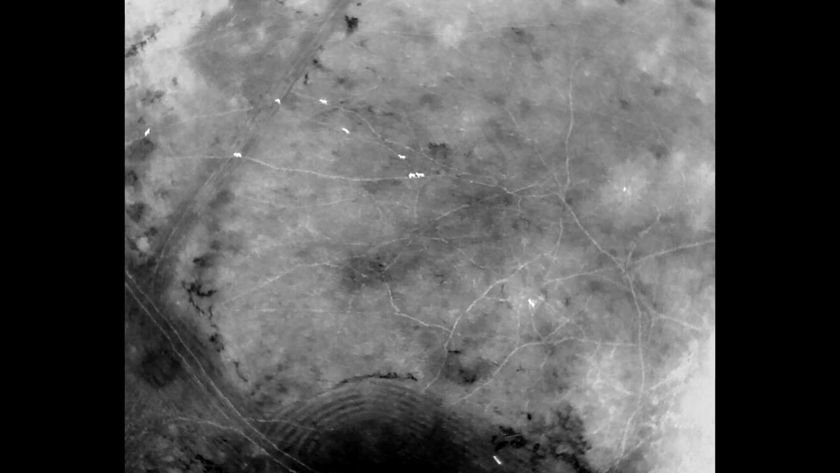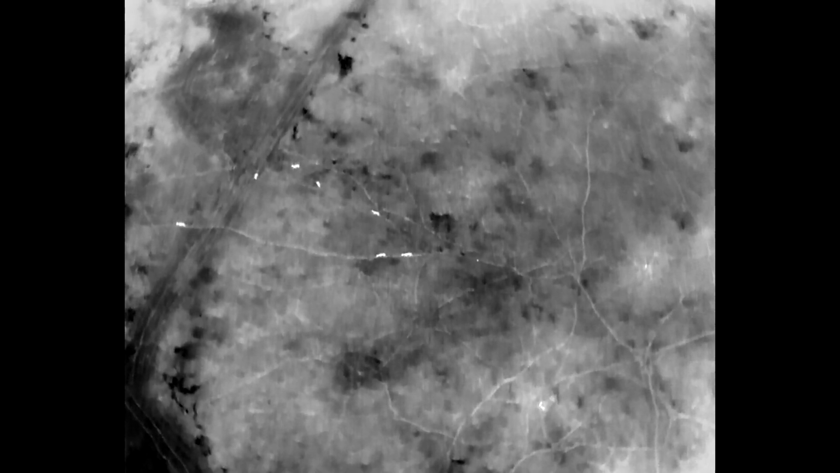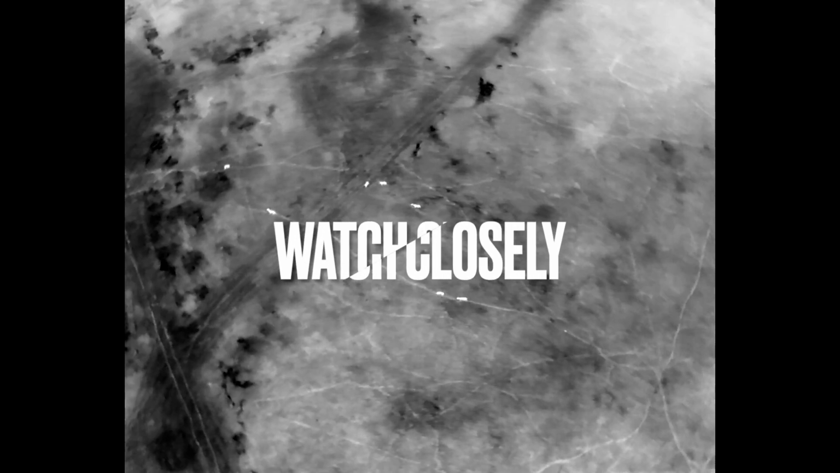But if you can see this trail network here, we have quite a few animals. One over there on the left, quite a ways out, and we're getting ready to watch some interesting behavior. So I don't know, 15 deer in this shot here. They're just milling around.